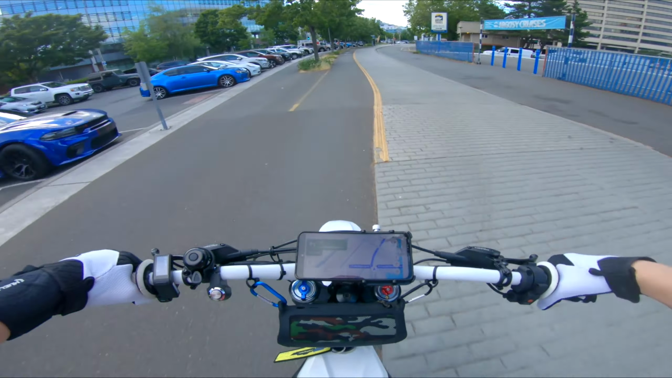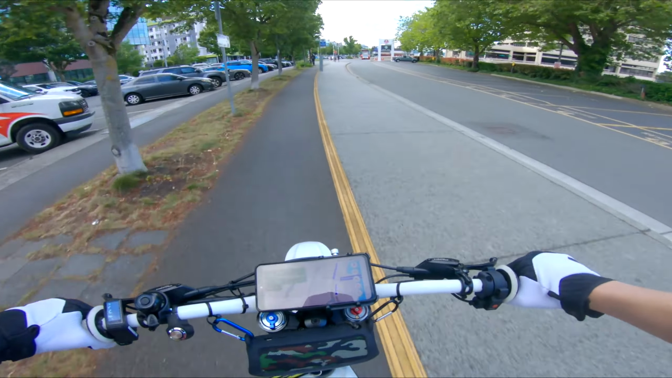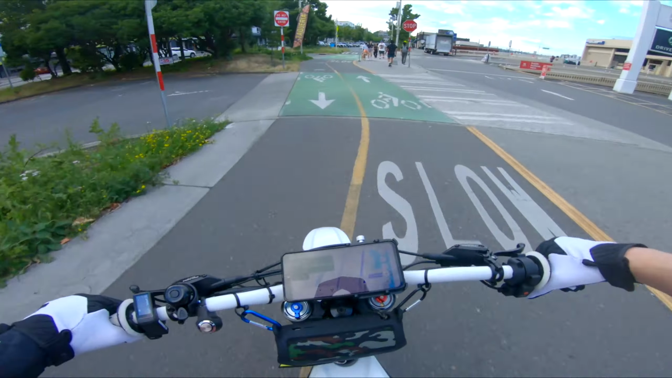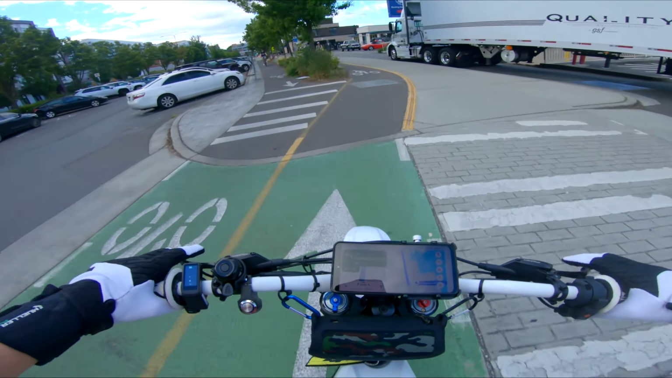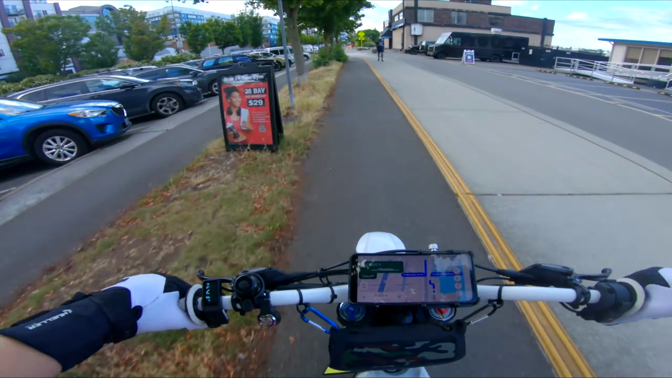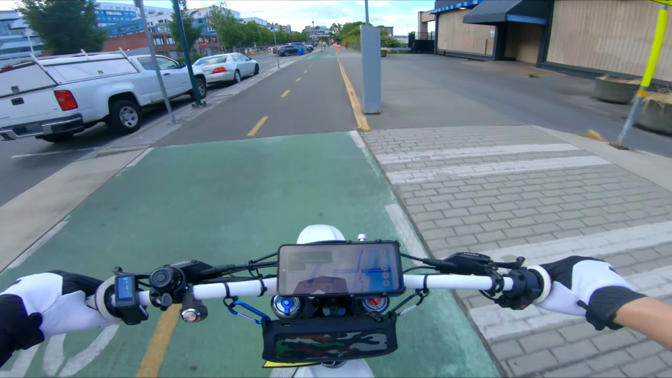But yeah, getting creative on this thing is a little bit more sketchy without the actual motocross tires. I don't trust this thing in dirt, grass, gravel, that sort of thing. I just don't really trust it as much. So I've got to remember not to go too crazy with hopping on and off trails and things like that.